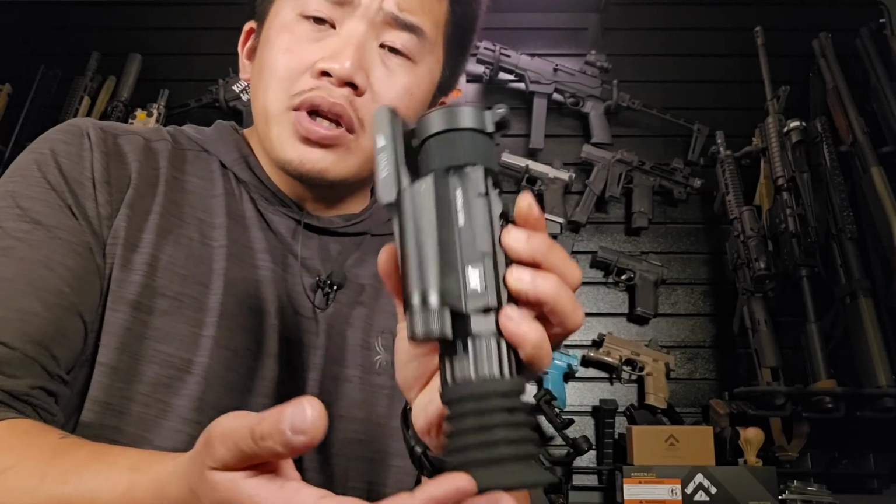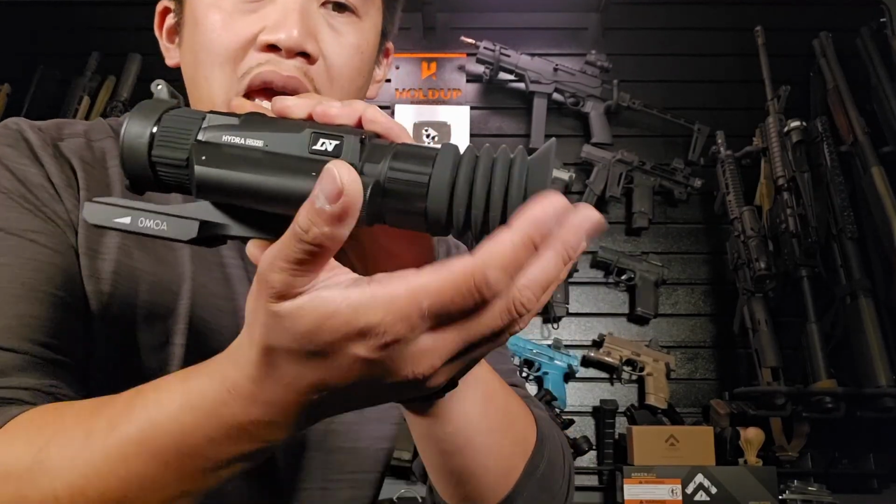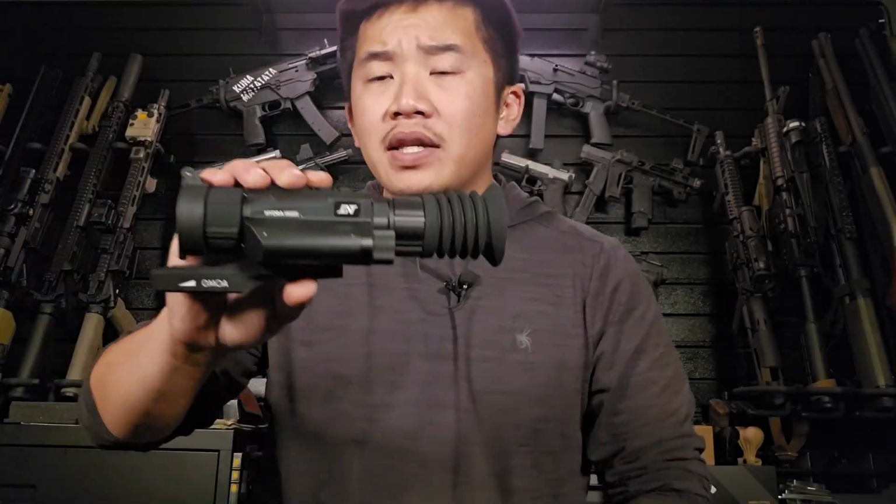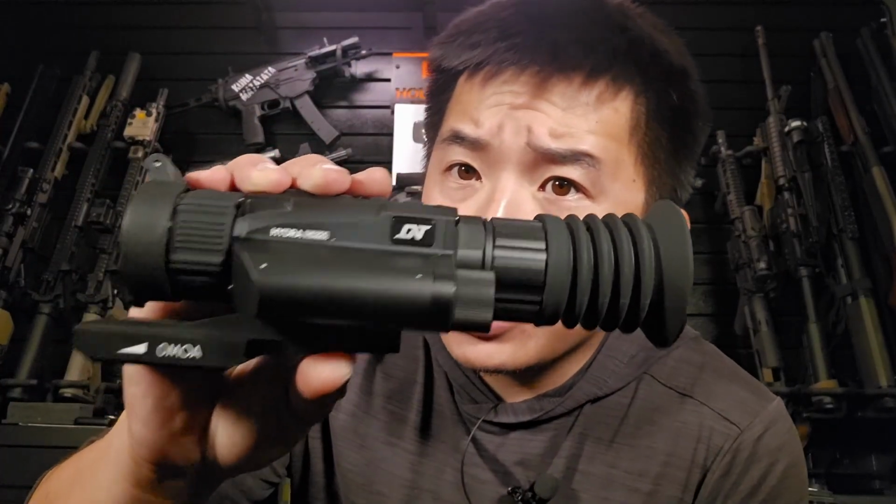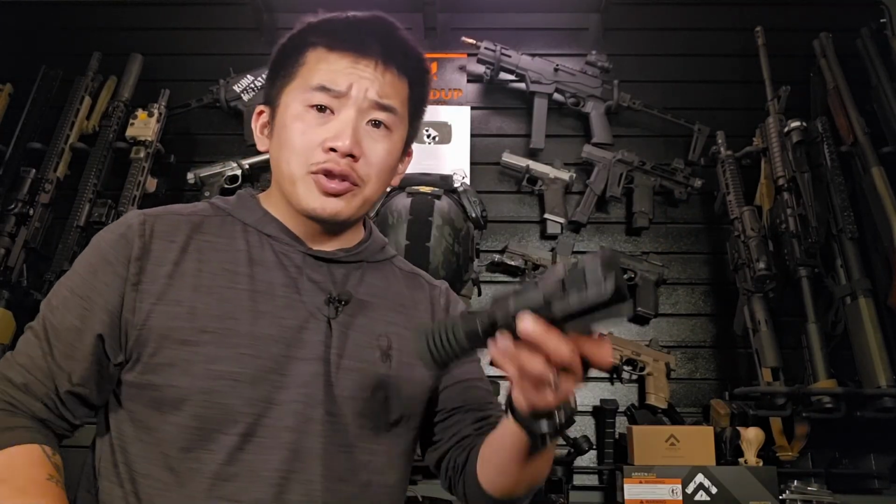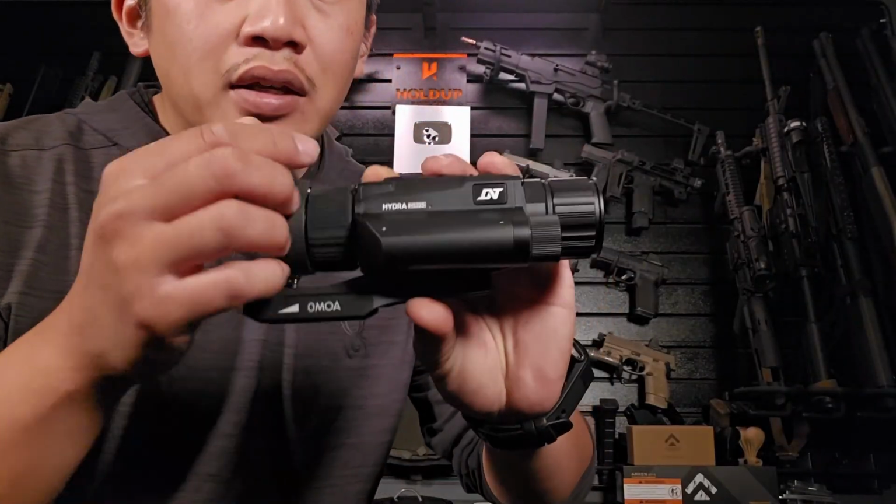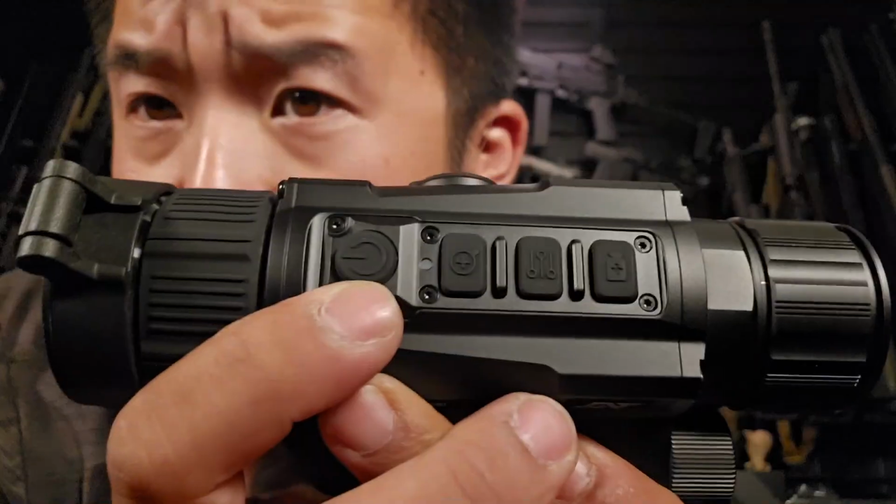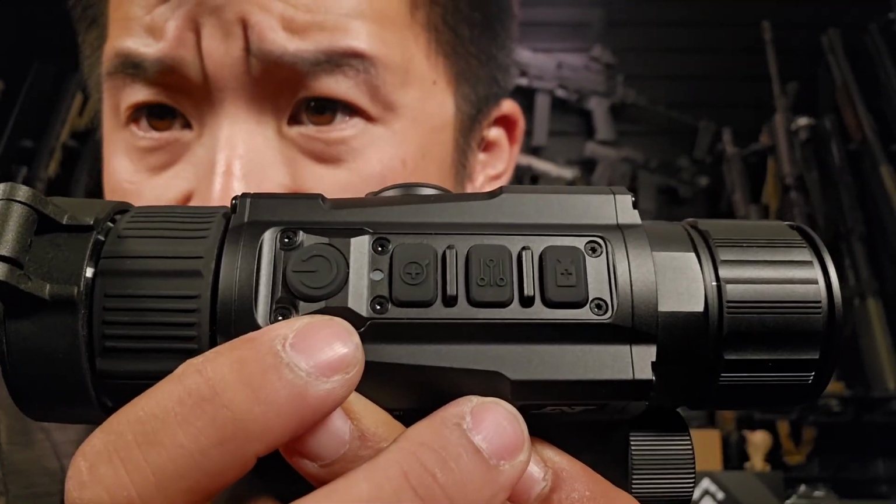Now the DNT HYDRA is a therm scope, and it also has this nice little eyepiece right here. With that being said, this thing is an actual scope itself, or you can use it as a clip-on. It comes with almost everything you need in order to get started. Now the HYDRA takes swappable batteries. The controls are fairly simple, very user-friendly and easy.